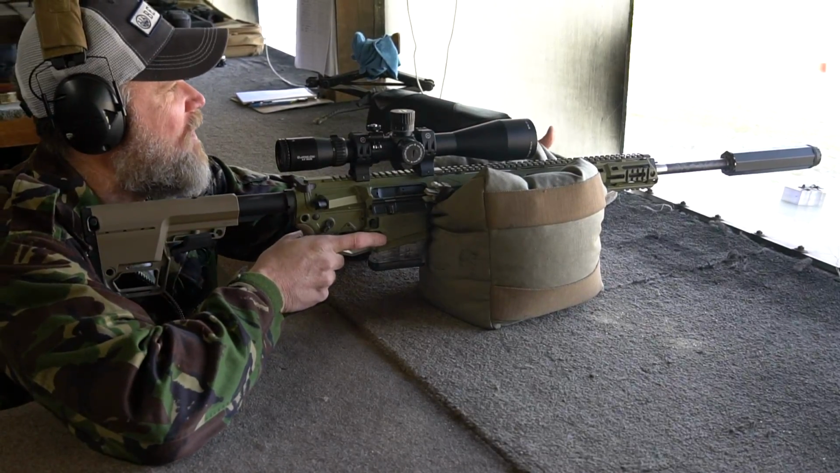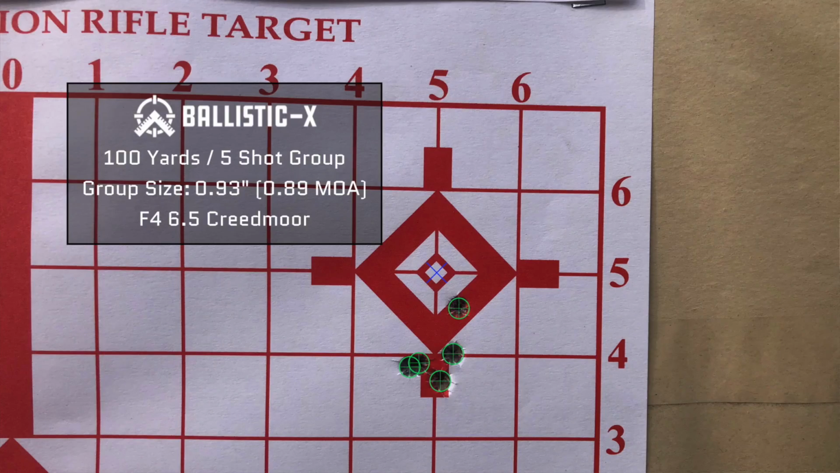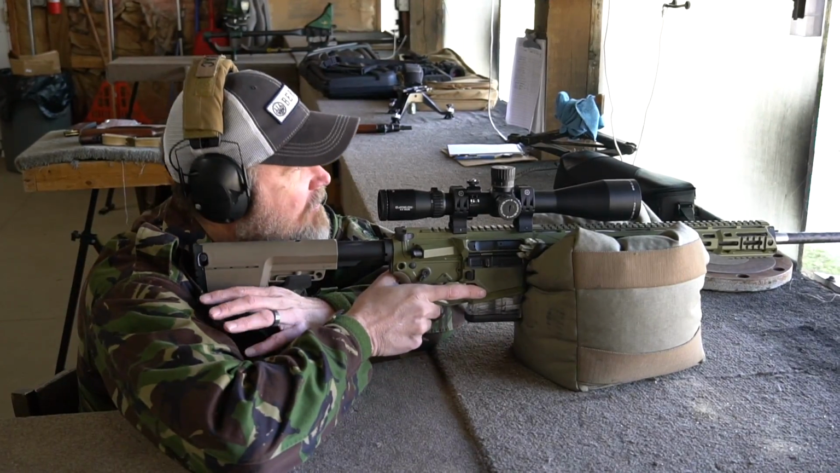Man, I love the way this gun shoots. It's so pleasant with that OSS suppressor because we don't add back pressure. So both of the ARs that we're shooting out here this afternoon have very mild recoil because we're not overgassing the gun like you typically would with a conventional suppressor.